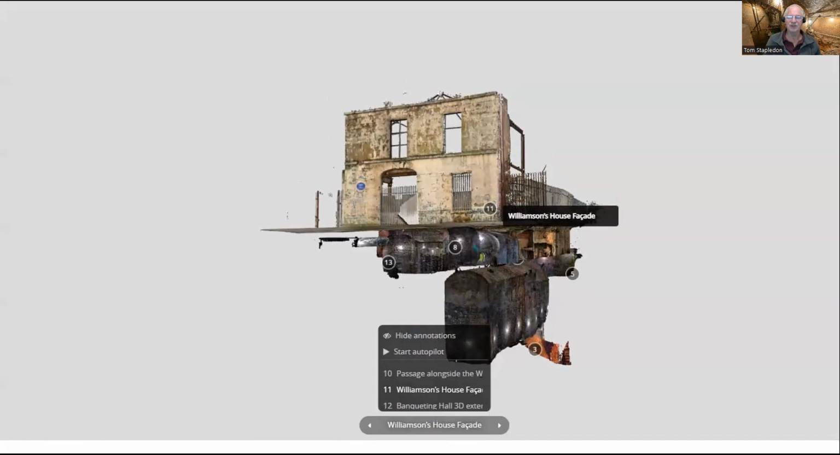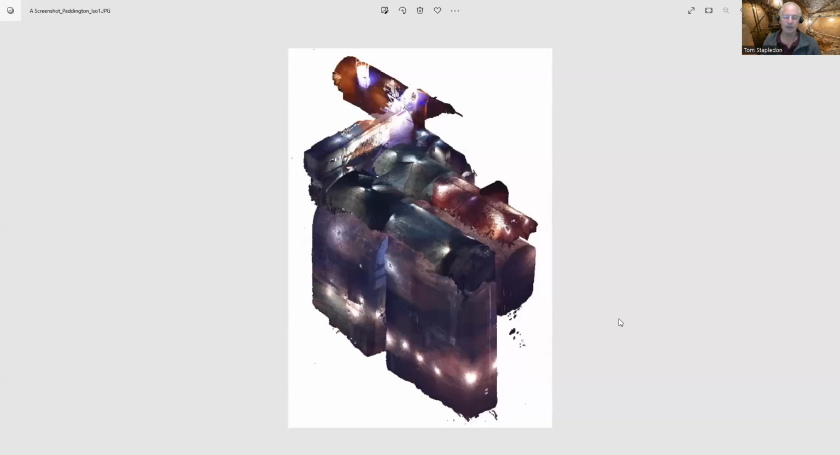But just before I finish, if I can manage to import them, I have these 3 screenshots of the scans that were done at Paddington, and I'm going to import them one at a time. It's the only way I can do it. Right, that is the whole set of Paddington cellars, from ground level up here down to 60 feet below ground at the bottom of the level 4 chambers.